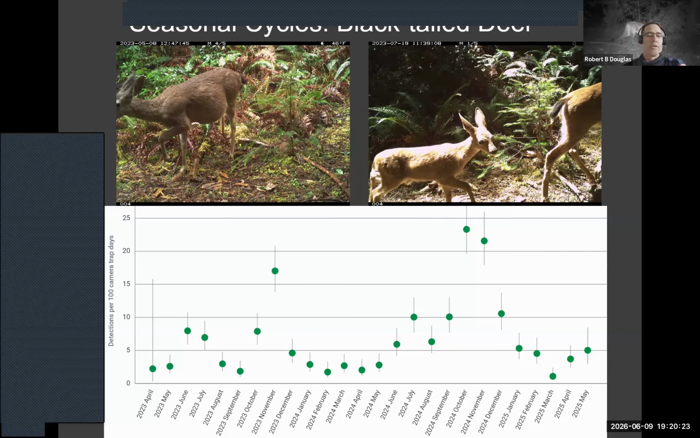And on the bottom, just as an illustration of mean detections per 100 trap days, just to give you an example of some of the analytics that can come out of the Wildlife Insights program. These are canned functions that they have in there that show some of the cycles of their detections. If you look at some of the high points, you're above 15 detections per 100 camera trap days in November of 2023. If you look at October, November 2024, you start seeing these peaks that correspond with the rut. And so you're seeing some patterns here.